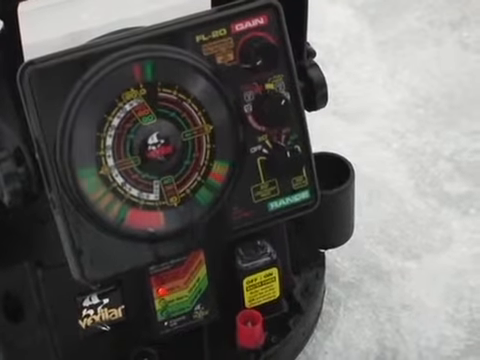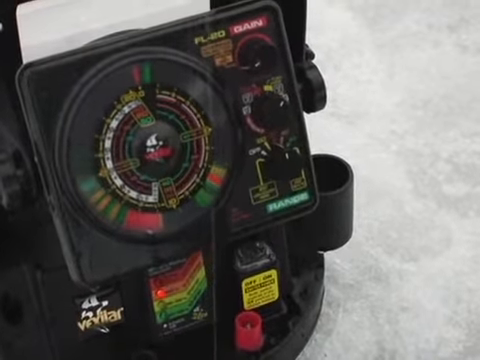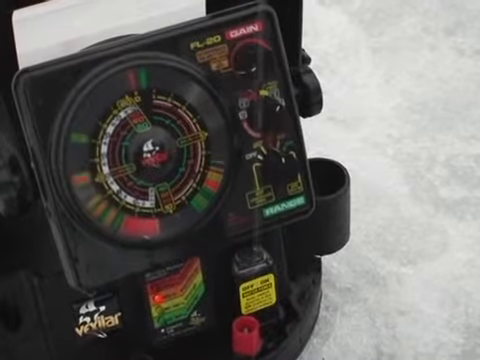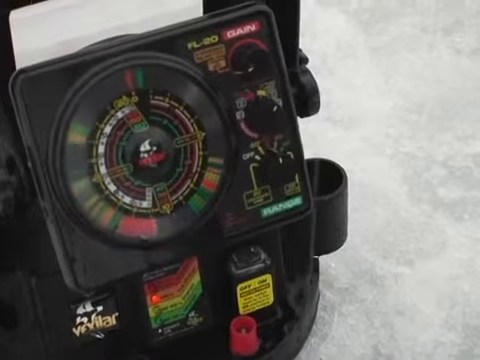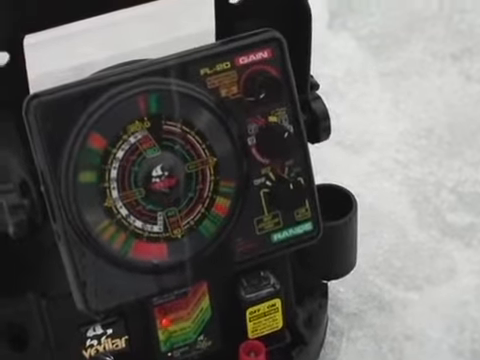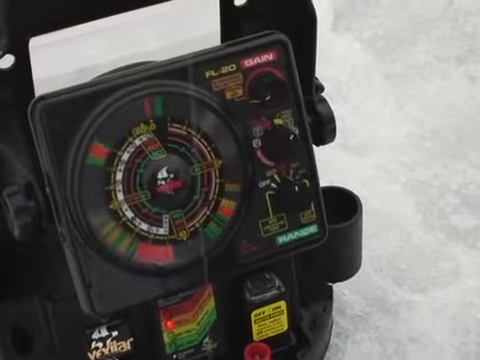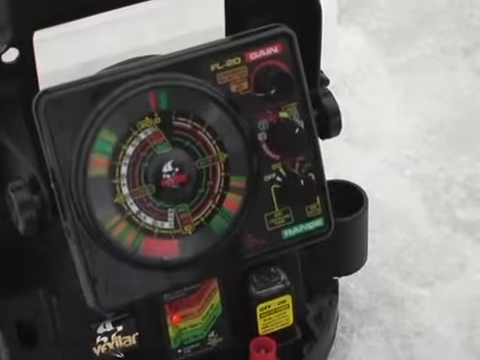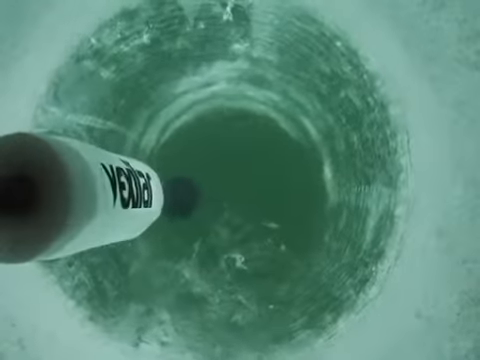I like to tease them fish up as high as I can. See them fish coming up on the dial there? Up, up, up. A lot of times, the higher you get them, the easier they are to catch. There, I got them. Okay, well, it feels like a good one. Oh. Now there was a nice perch.